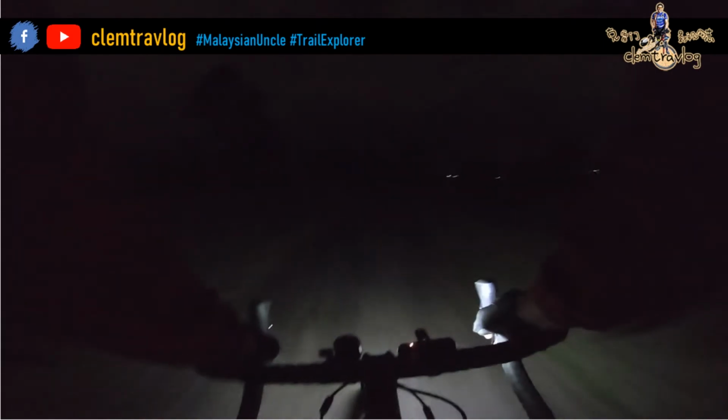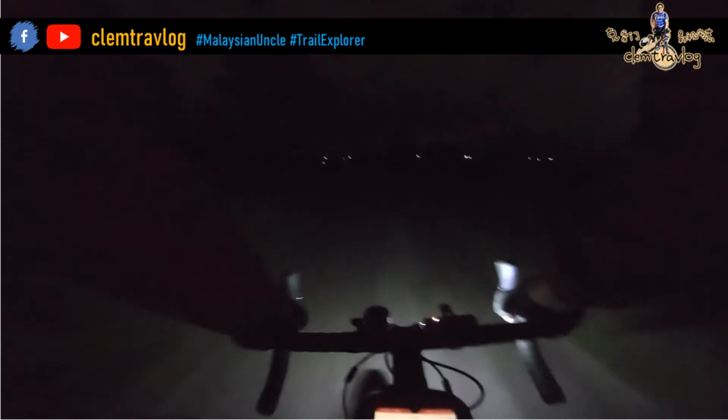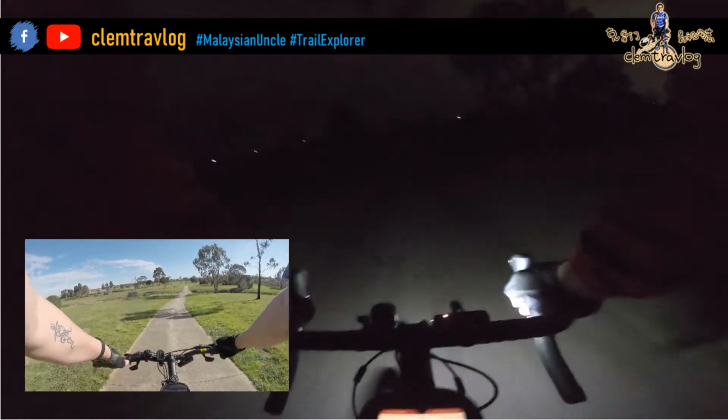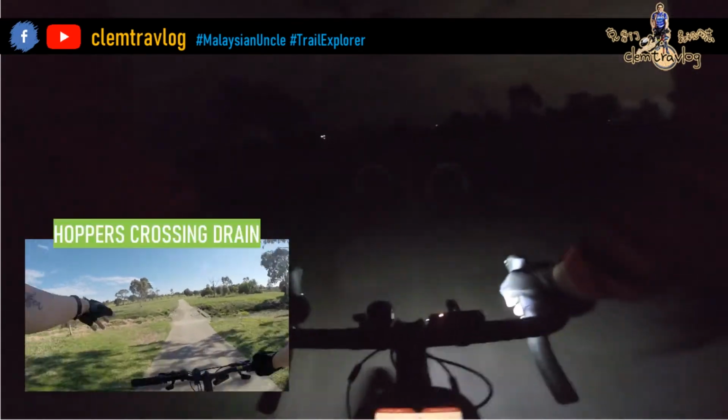So tonight the moonlight is better than last time. So at least I can still see the route clearer than last time I ride 8:30 on this trail. Approaching Hopper's Crossing Drain. Going down. Passing the drain.